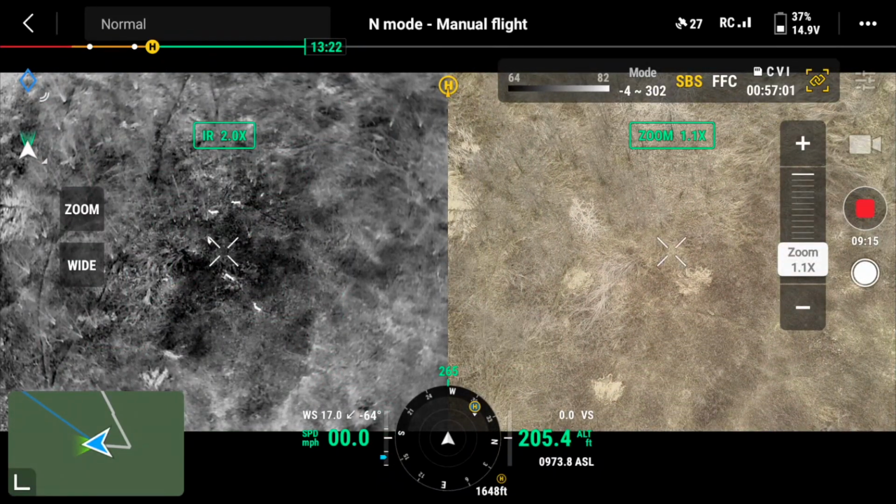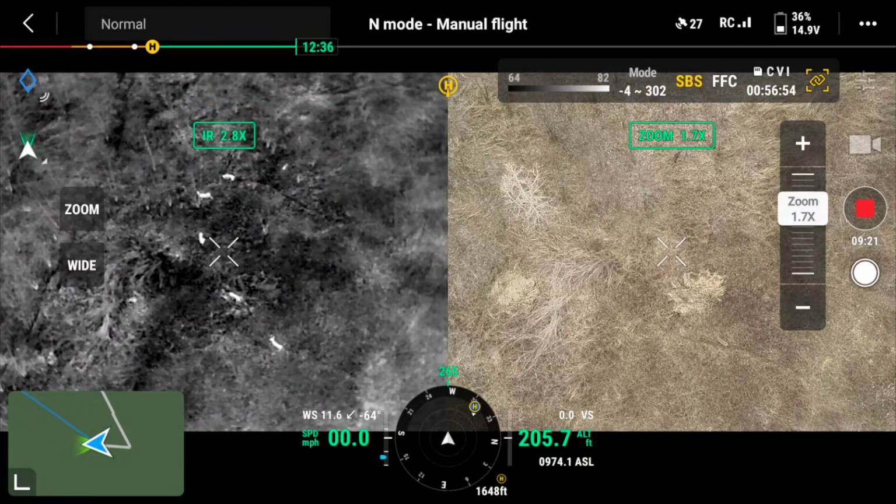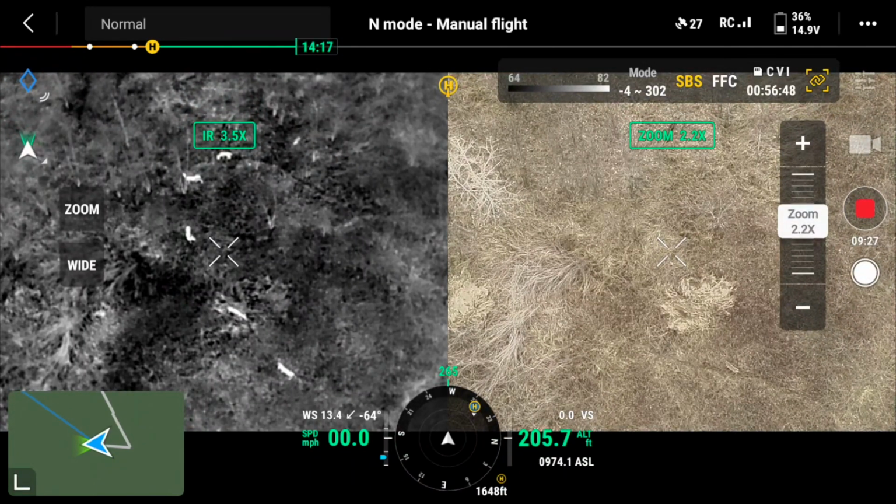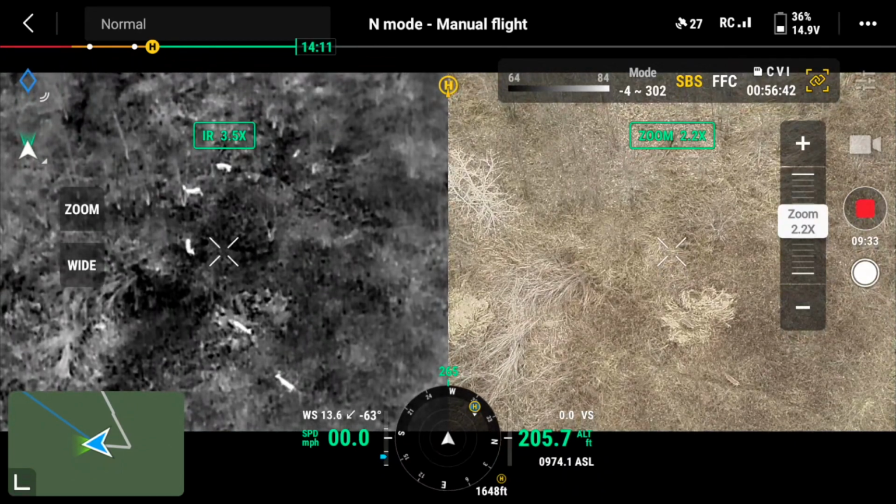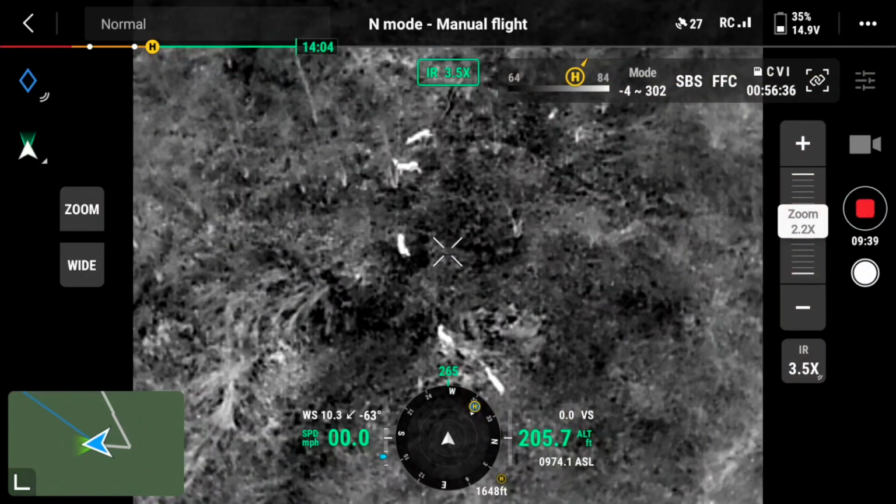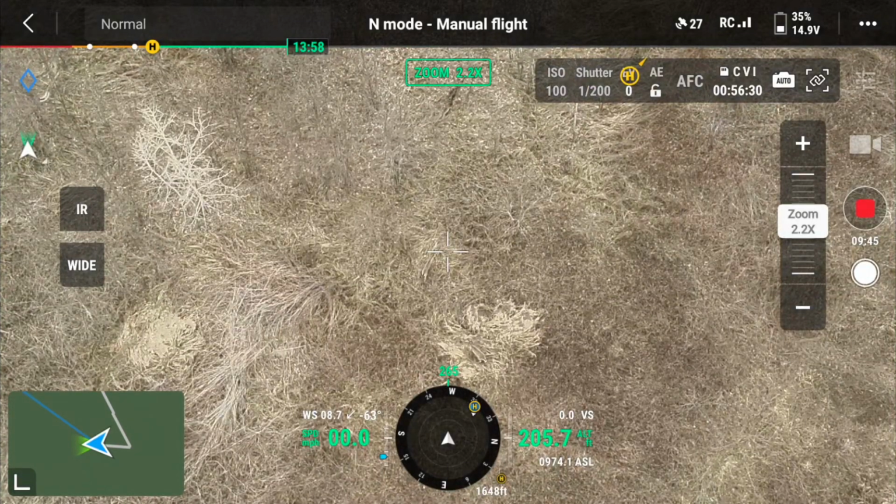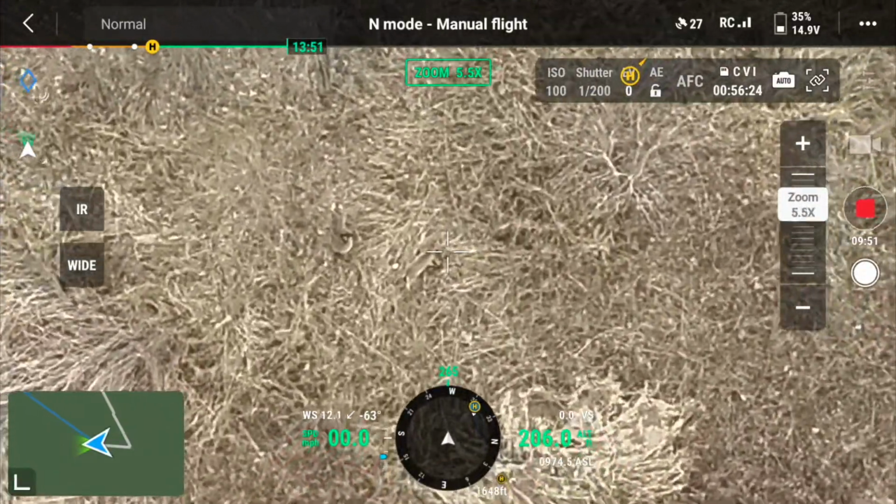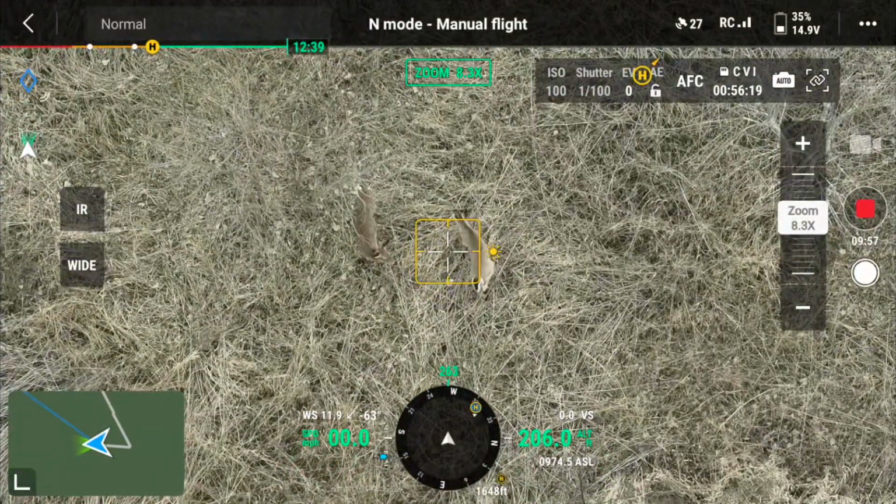Here I'm demoing split screen. We have IR on the left. We have zoom on the right. I've locked the focus where as I move the zoom, it changes the zoom on the IR side as well. And this is a useful tool sometimes. It's pretty neat. Then I disabled the locked zoom, switched back to IR, and you can see the deer here, and then back to zoom, and just seeing what they're up to, and very interested in knowing what's going on there.